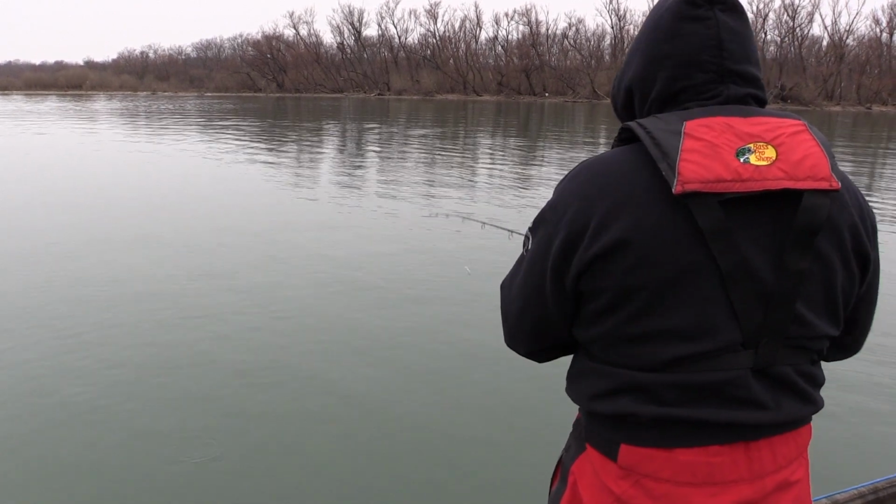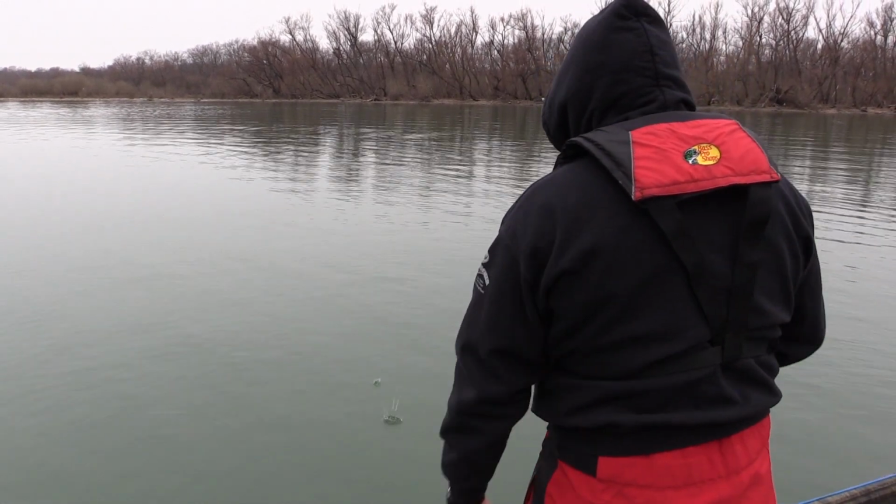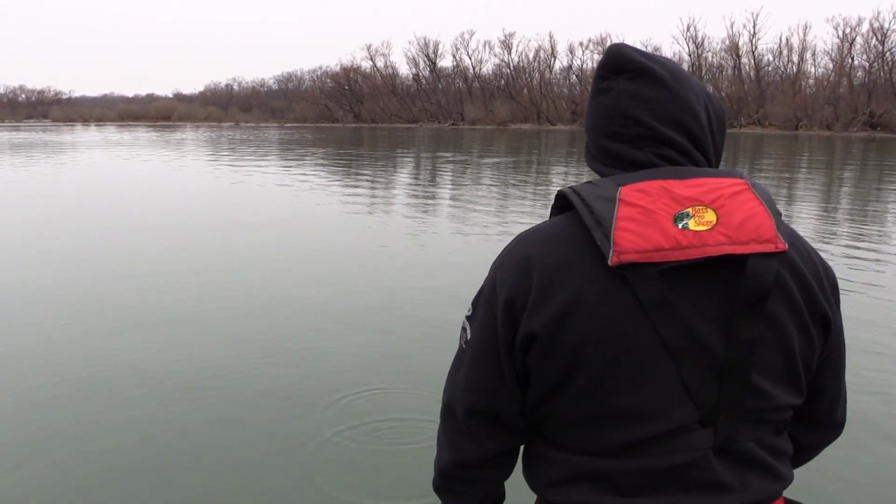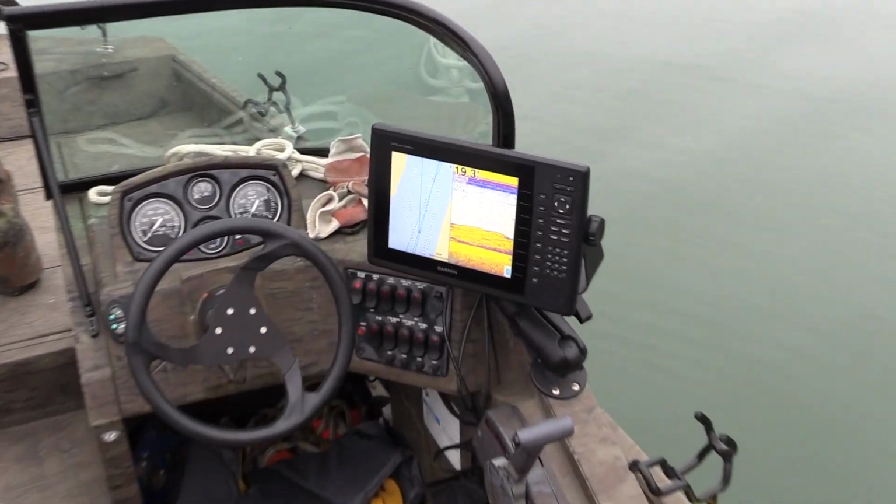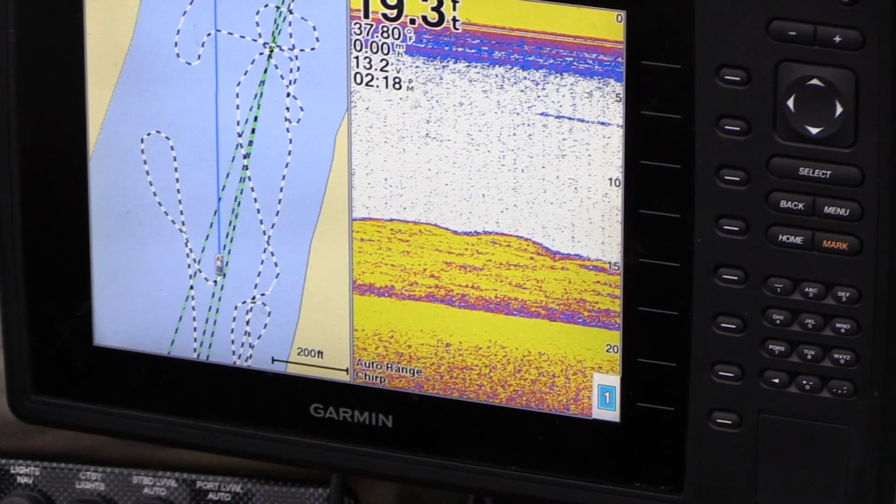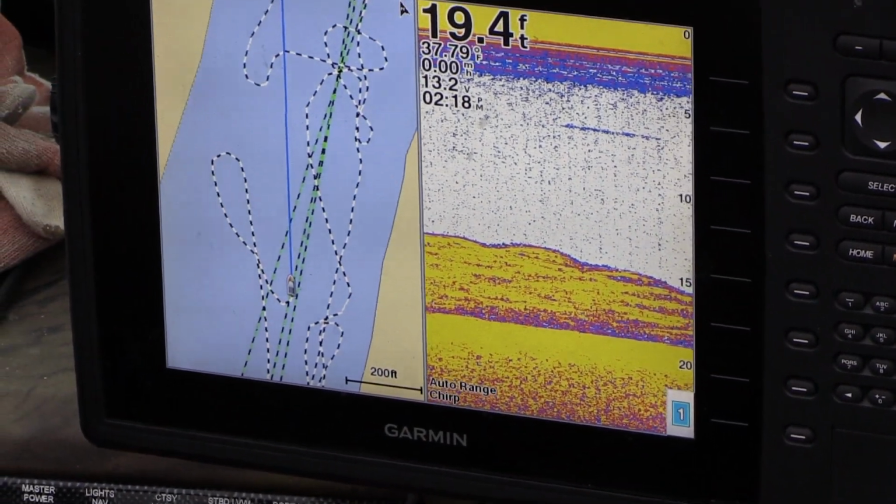Oh my God, we're right on top of them. Oh, come on. Look at that locator right now. Look at the Garmin. I don't know which way they're going, what they're doing, but there's a bunch of them down there.